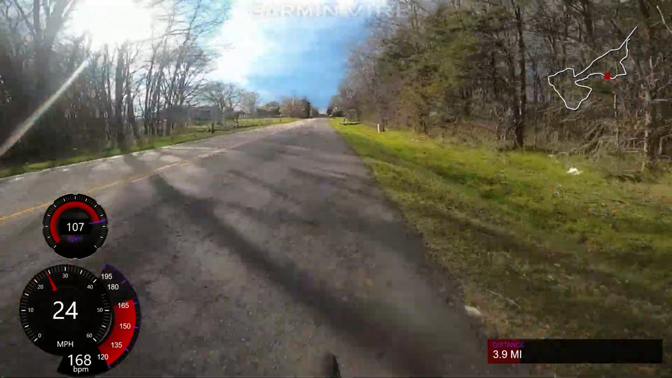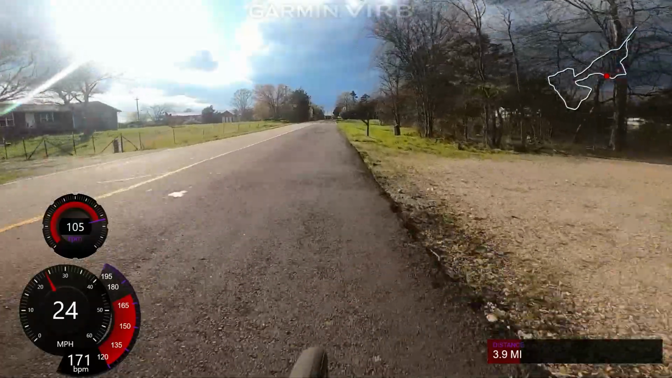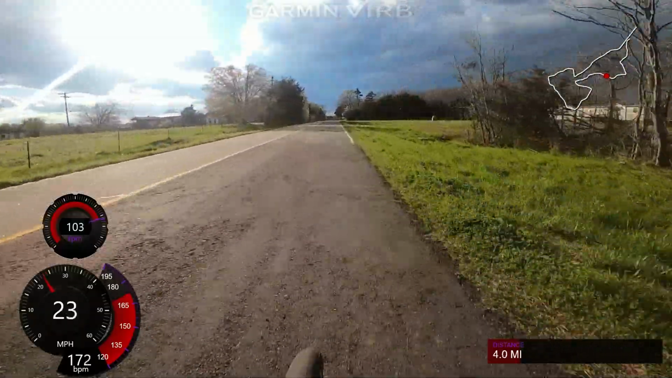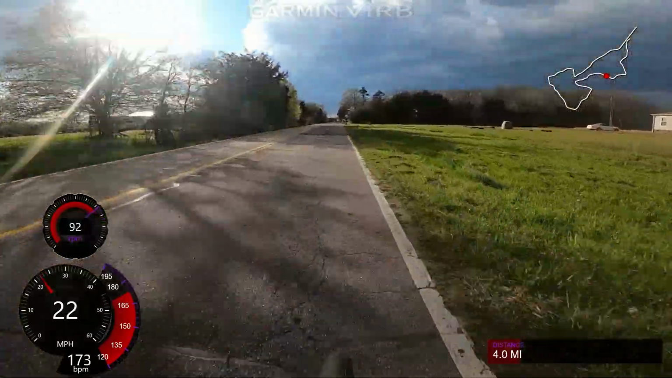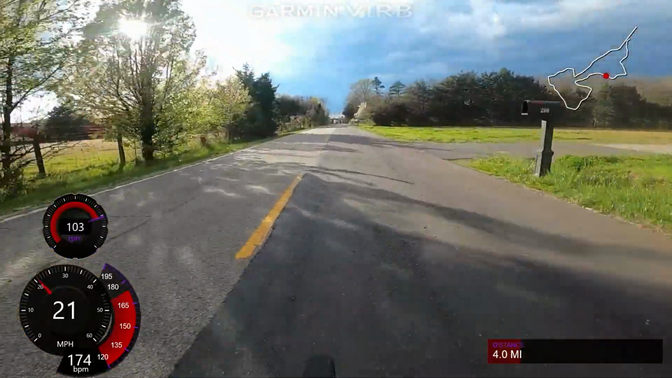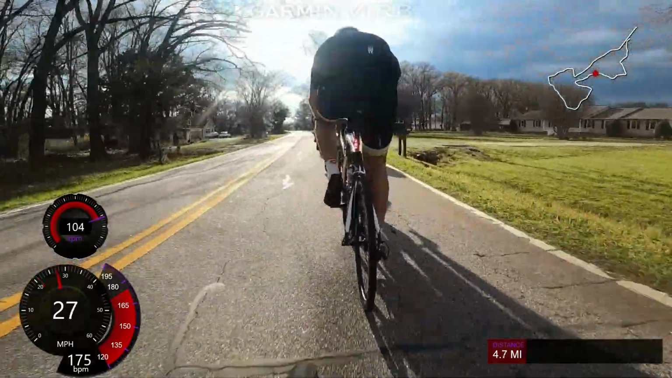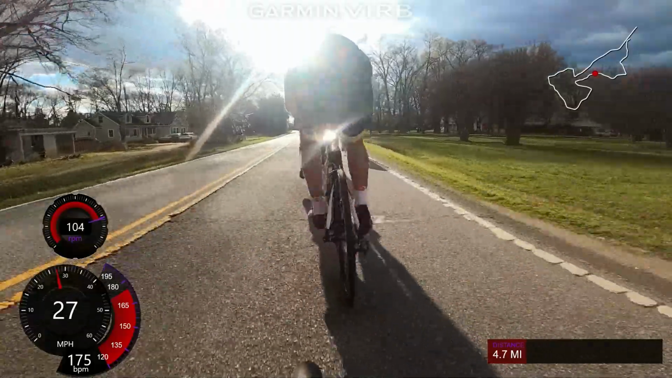I consider it a race. It's a lot of fast dudes. A lot of these guys are masters. I think one of the guys is a national champion. I see a USA flag jersey. I don't know if that's an actual national champion jersey, but he's pretty quick. He's a motor on the front, but yeah.